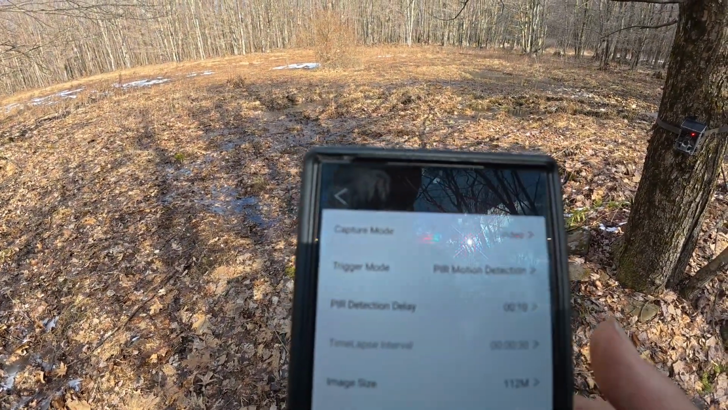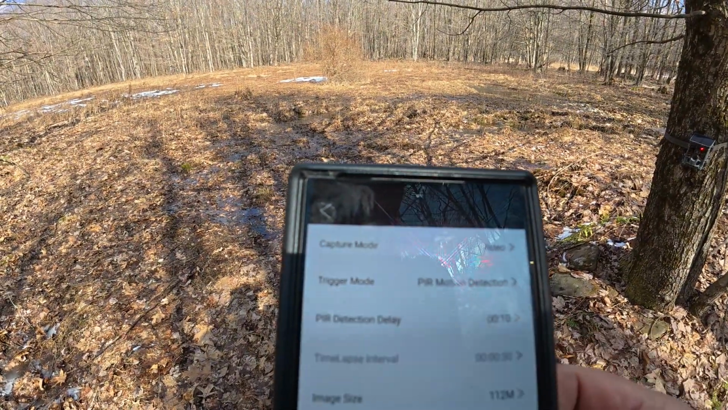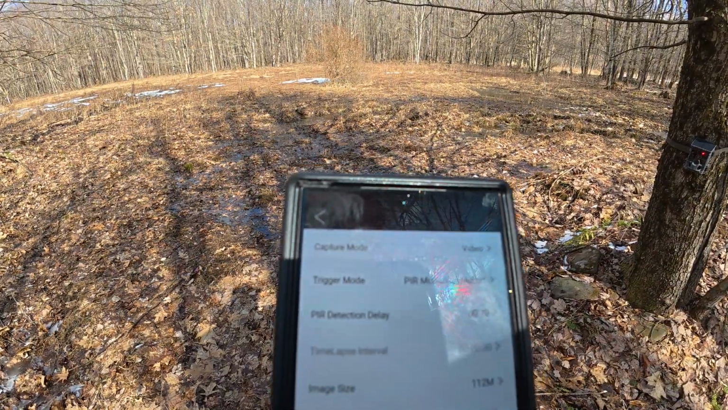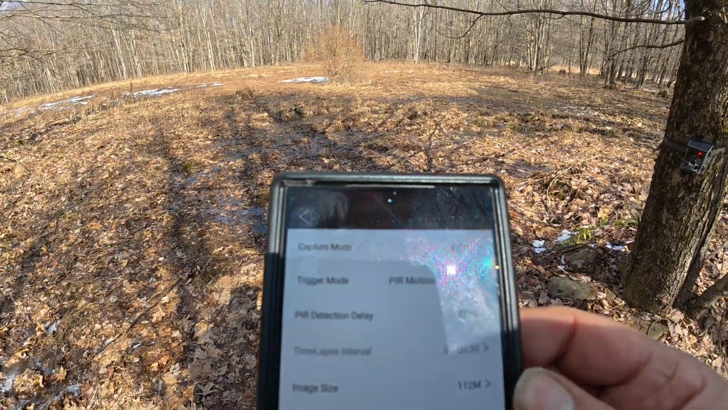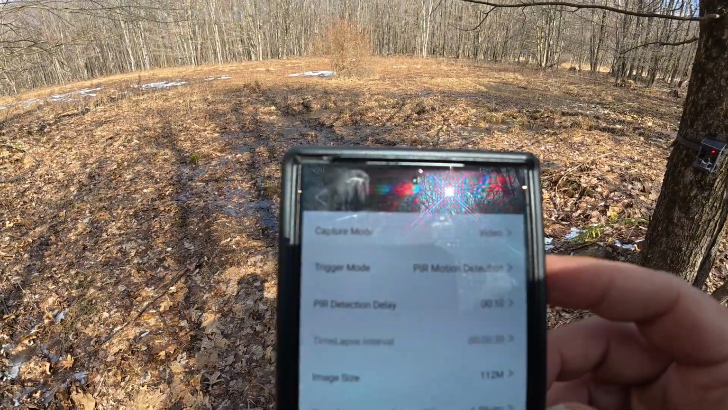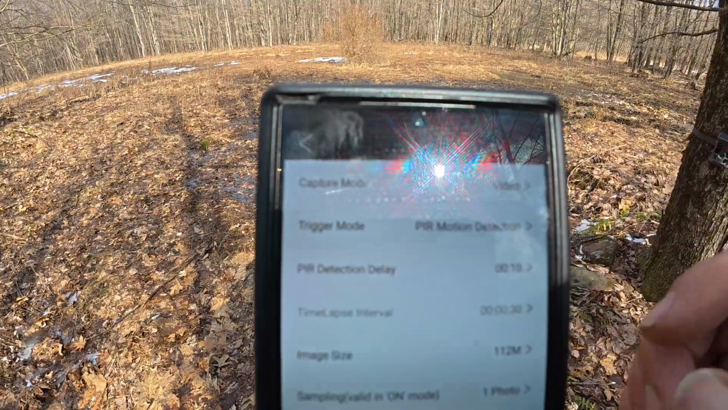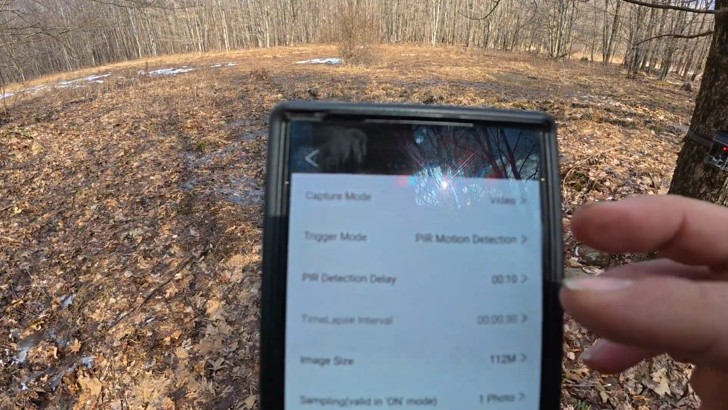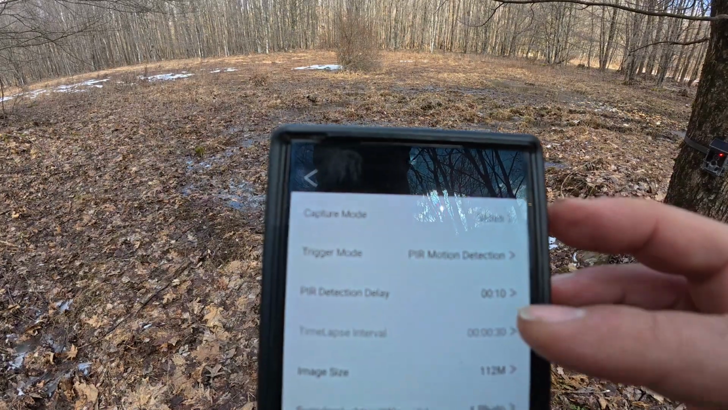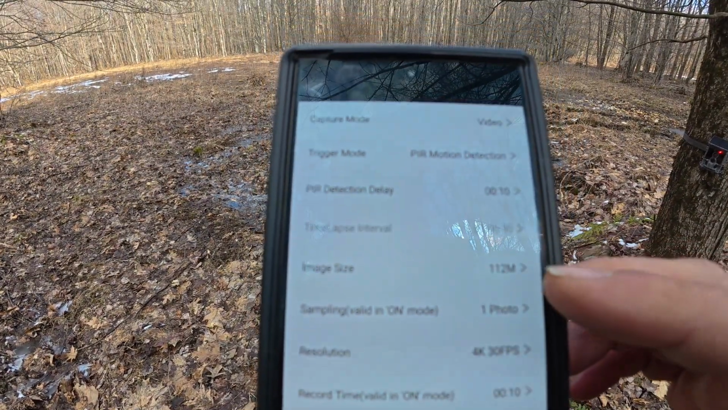It's not a cell camera, so you have no fees that you have to pay per month, which is really nice. You don't have to go up to the camera to get your photos or your videos or to do the settings. So I'm on the setting page. I got it set for video. Okay. I got it set for PIR motion detection. The delay is 10 seconds. I've got the image size.